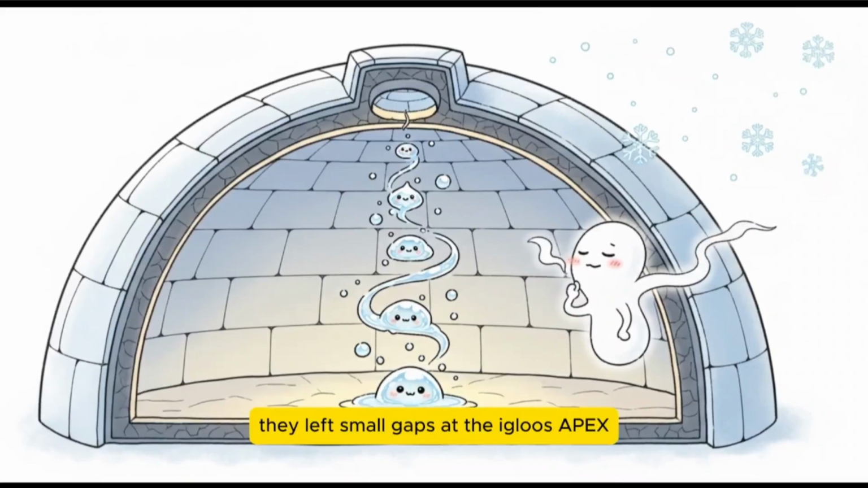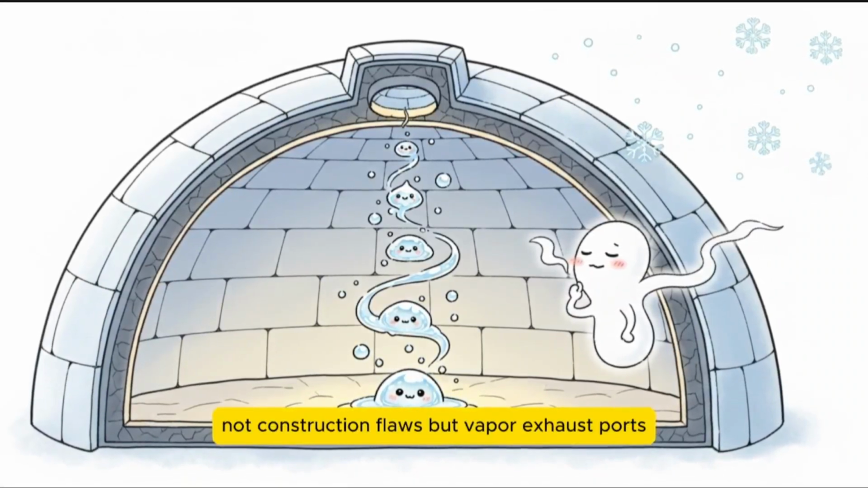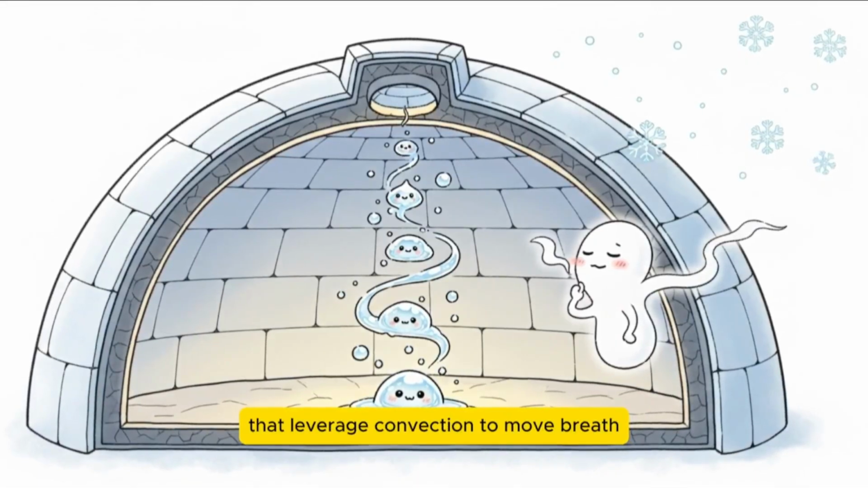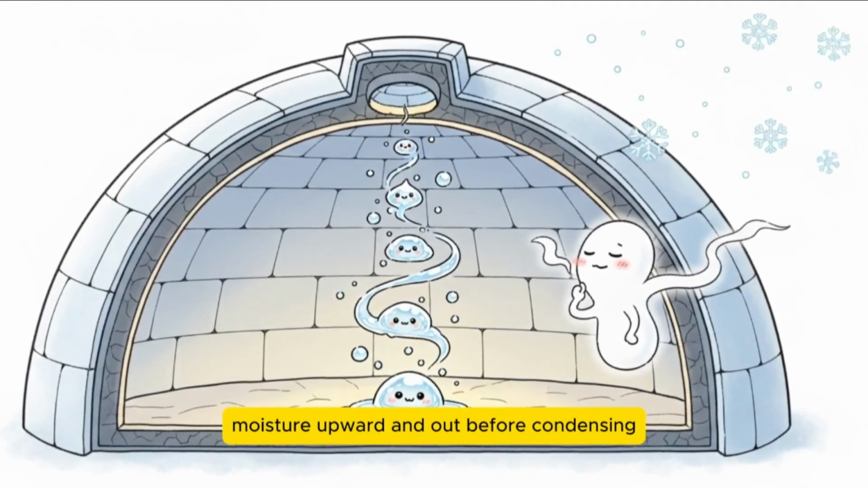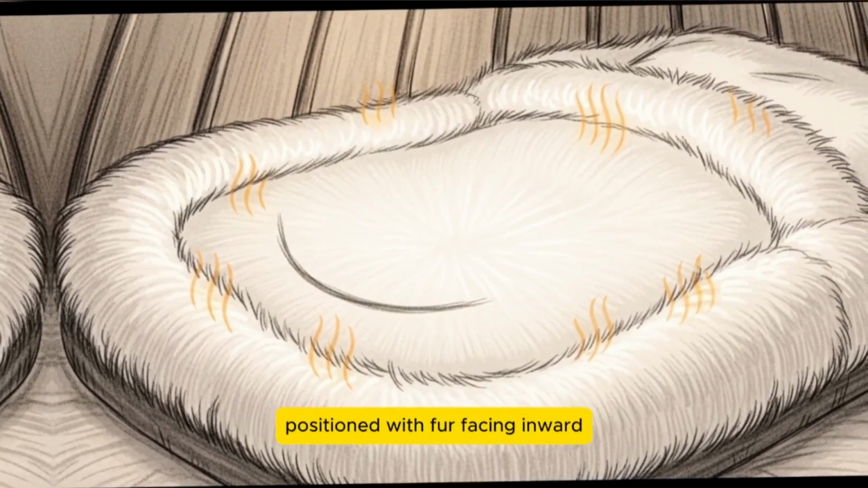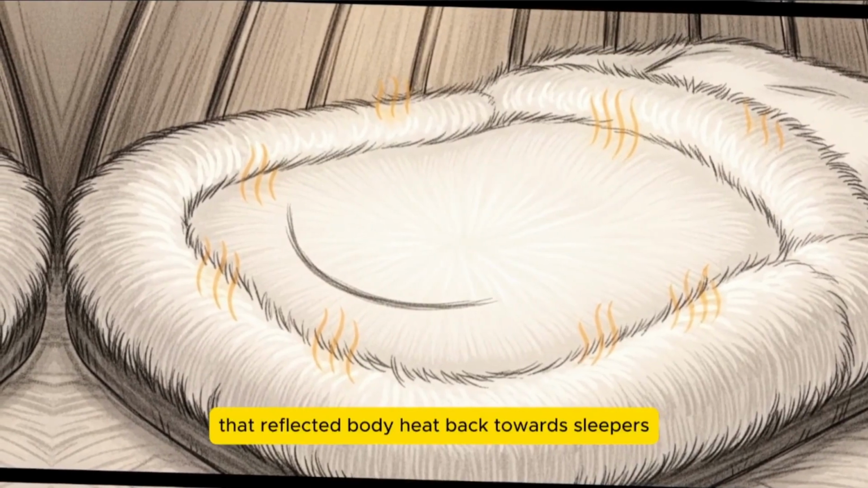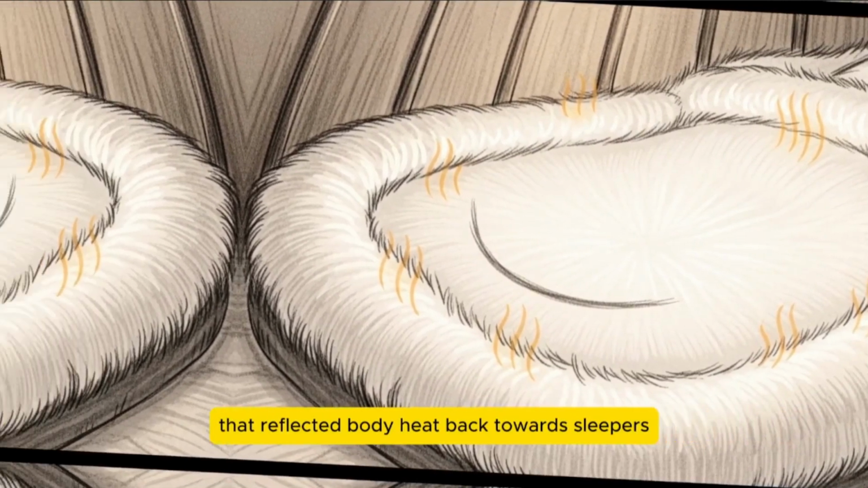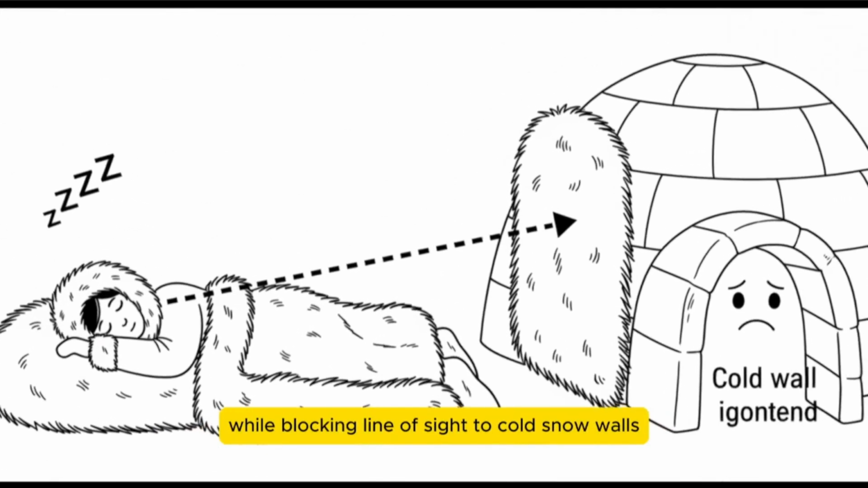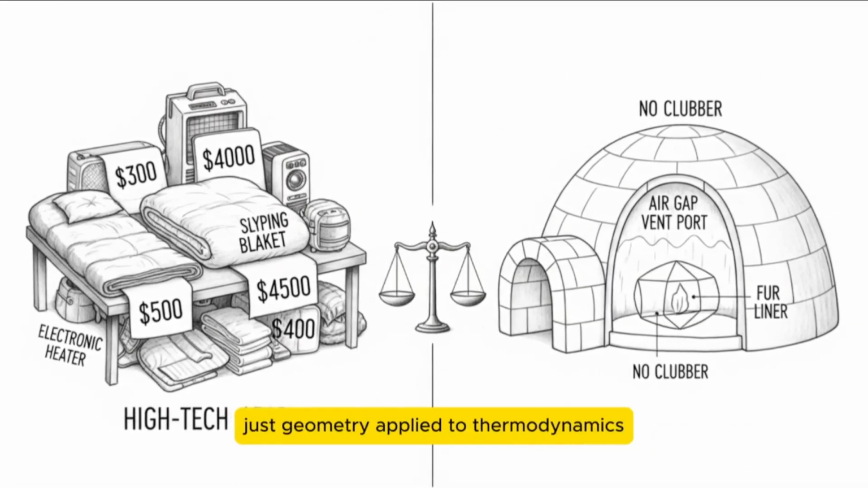They left small gaps at the igloo's apex, not construction flaws, but vapor exhaust ports that leverage convection to move breath moisture upward and out before condensing. They lined sleeping areas with caribou hides positioned with fur facing inward, creating a low emissivity radiant barrier that reflected body heat back towards sleepers, while blocking line of sight to cold snow walls. No high-tech materials, just geometry applied to thermodynamics.